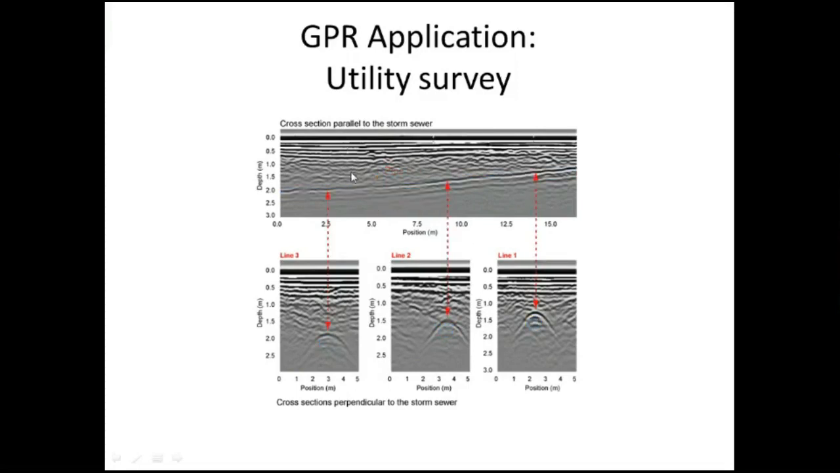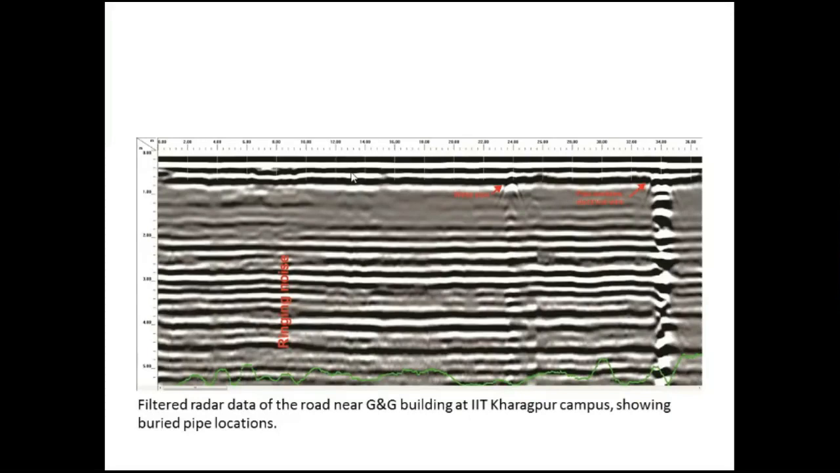This cross section was taken parallel to the storm sewer, and this is how they identified it. This data I took at IIT Kharagpur, and the parallel lines you see here are the ringing noise I talked about in the impulse data discussion.